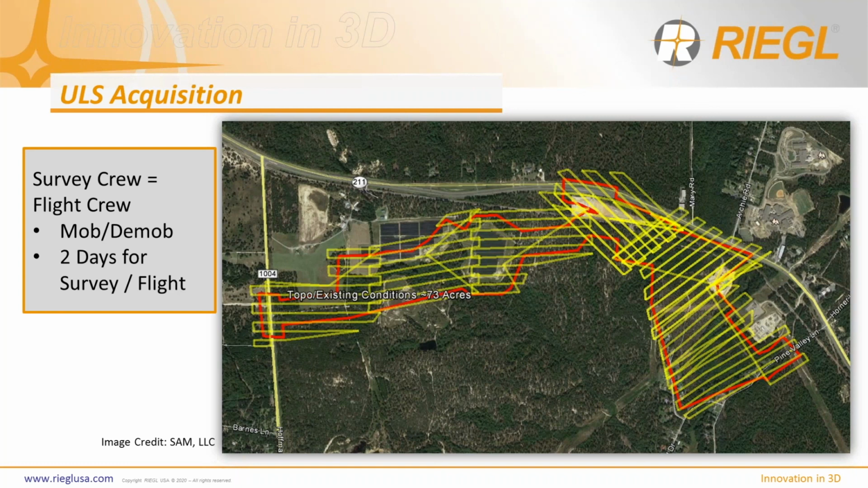So in their daily job of topoing the site and providing that survey backbone, they're also doing the UAS remote sensing acquisition. Okay, so we're now mobilizing 1 crew with a lower cost aircraft and a lower cost sensor to the site. So from a schedule and a budget standpoint, we're starting to draw even on a site of this nature when we compare the ULS to the ALS system.